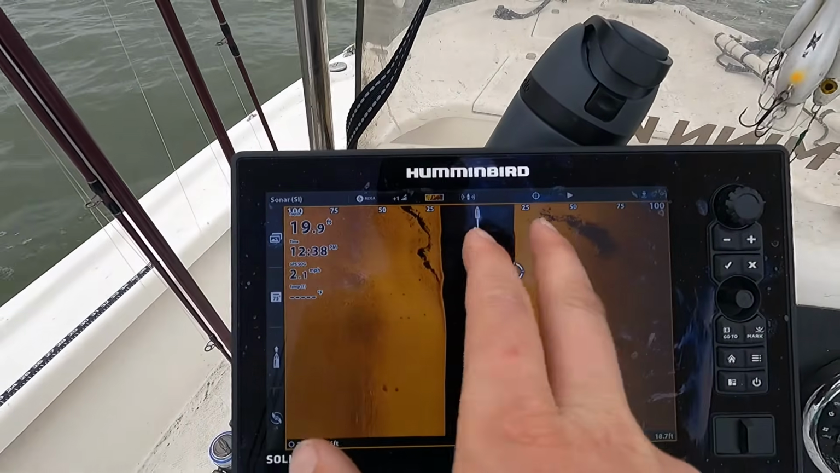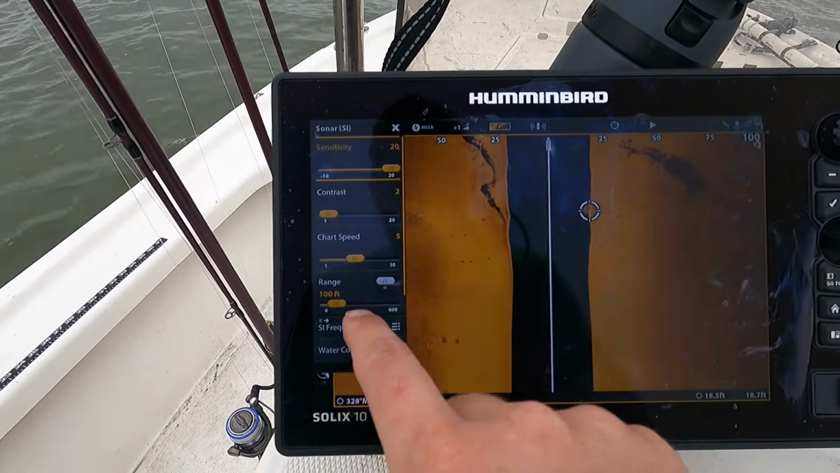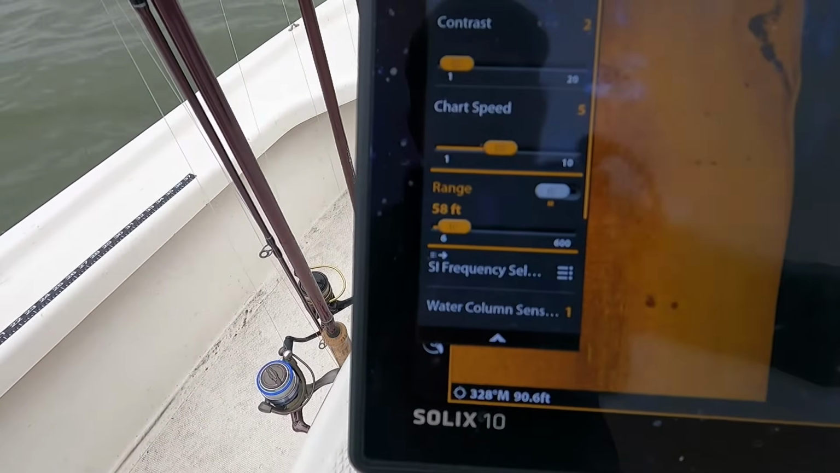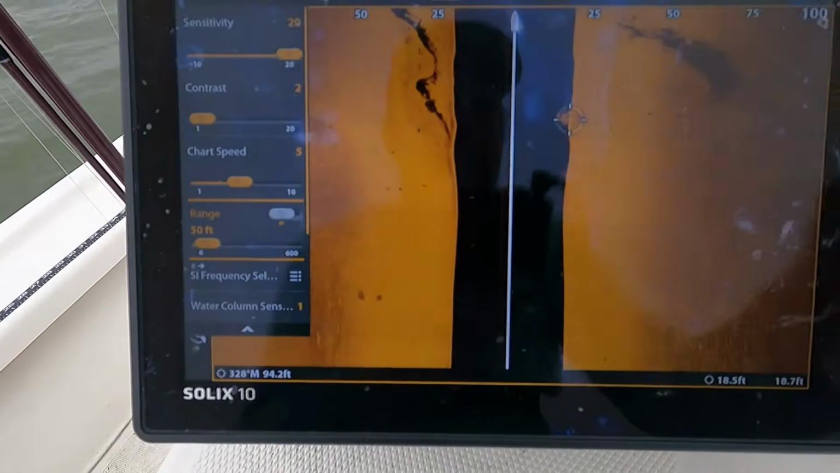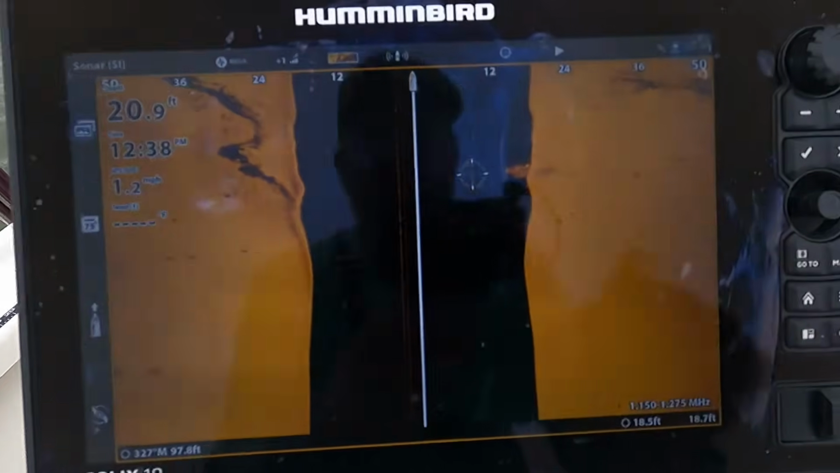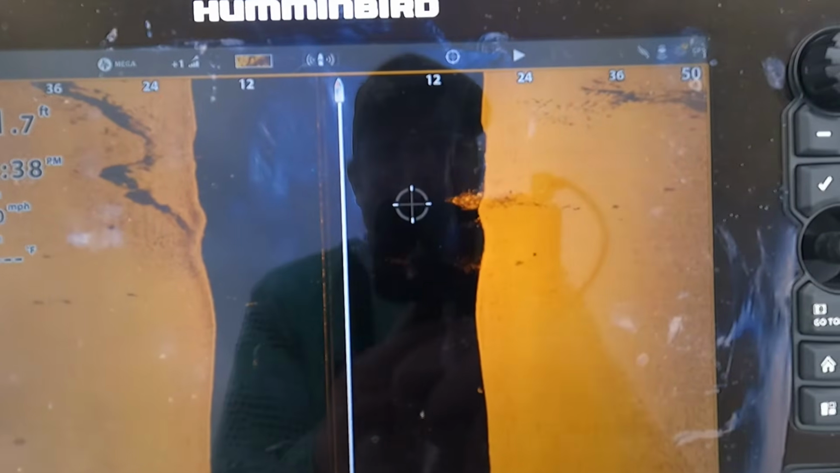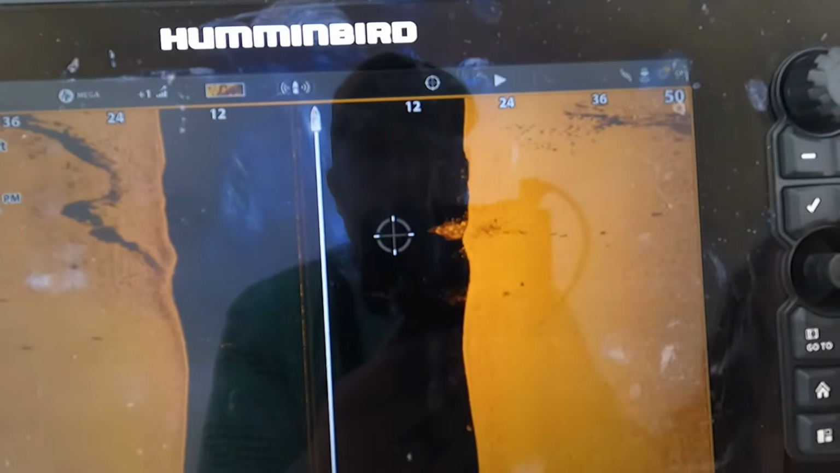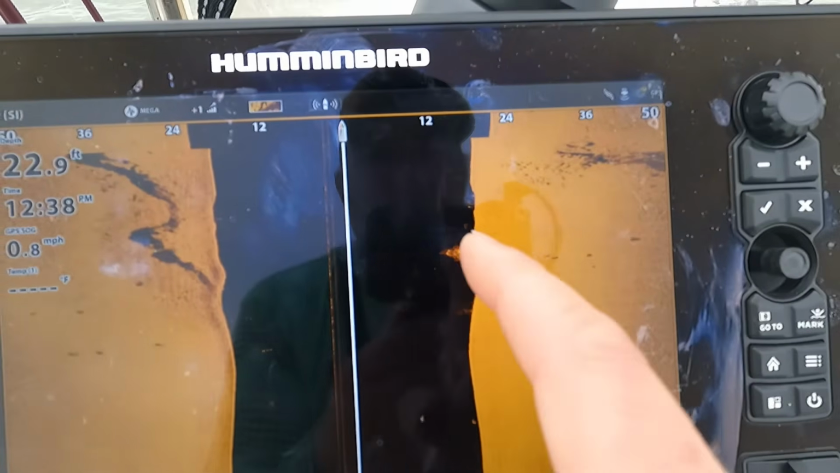Now if you want to bring this range in, just hit your three little buttons over there, and on your range panel here you can shrink that joker way down. Let's go 50 feet, and watch how big this thing gets. See, look, bam, look at that 50-foot scan. And I don't know if y'all can tell, but it looks like there's a little bit of fish activity on that one. But that's what you're looking for, guys.